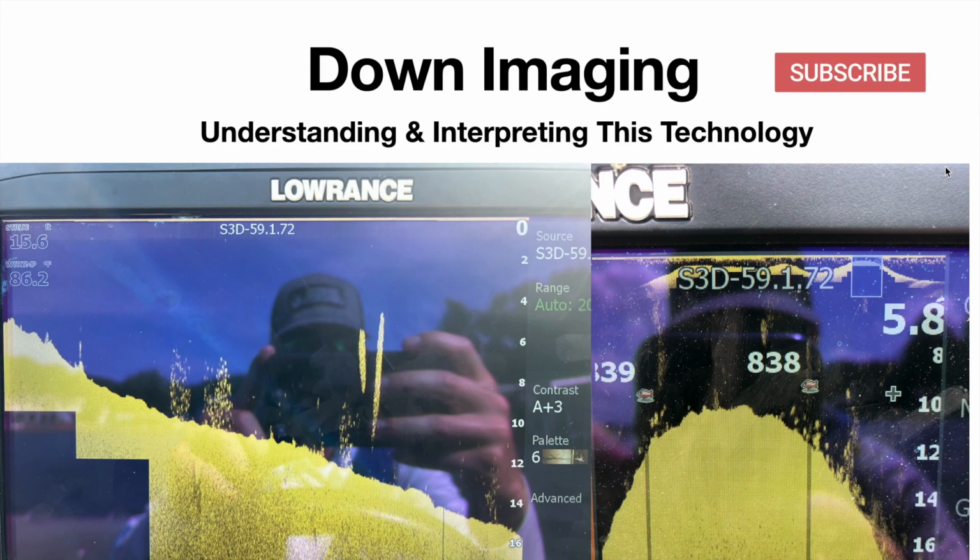Hey guys, today we're going to go over down imaging, down scan, down view, whatever brand you have, whatever they coin it, it's all essentially the same thing. We'll go over the basics and how it works, and then I'll go over a few screenshots with some examples, and then we'll go on the water to actually scan over stuff and see stuff real time and show you how I adjust my settings and what I like to look for.